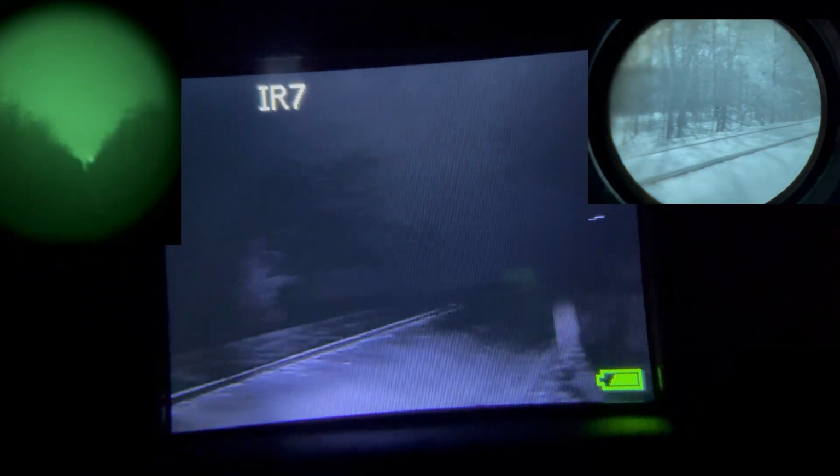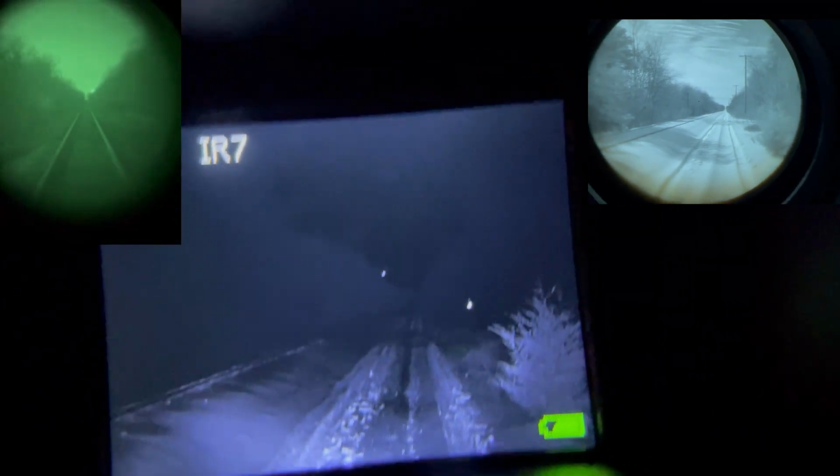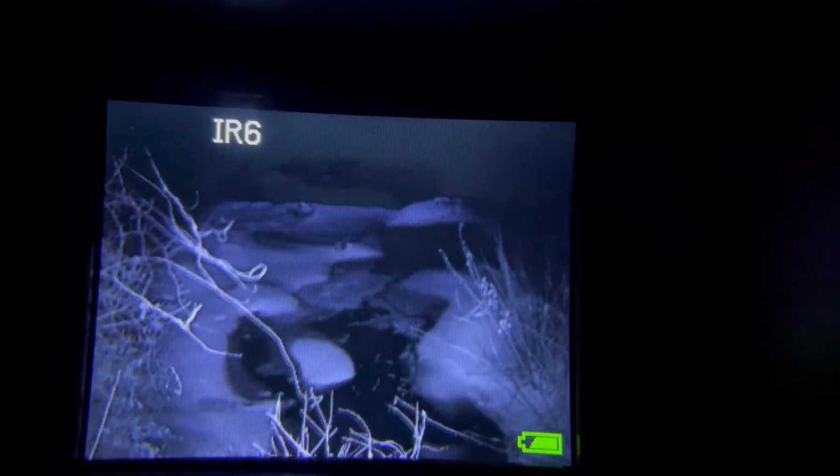So right off the bat, we know active IR illumination is necessary with this device, even more so than Gen 1. That is because, of course, Gen 1 analog devices intensify light with technology that's besides the point of this video. A digital unit just uses whatever light that's available to it, and the lower the sensor's resolution, the worse its ability to see low light is. So the Swift's passive night vision performance is pretty bad, but it does pretty well within 40 yards when actively putting out IR light.